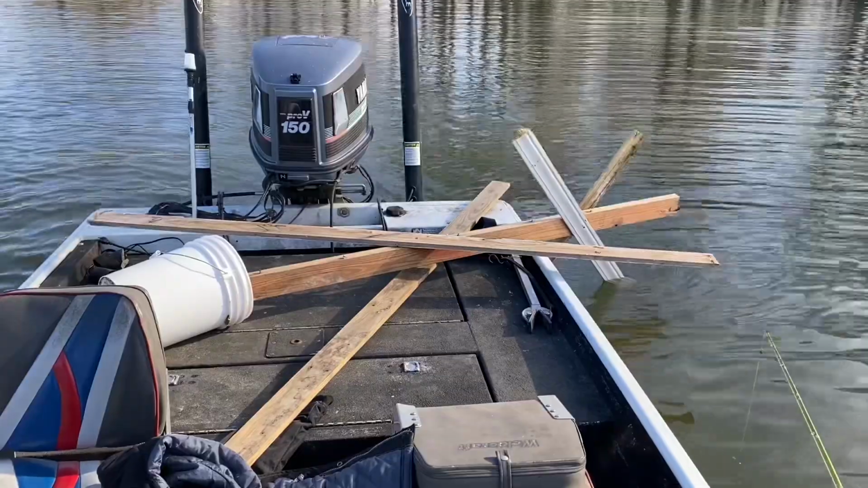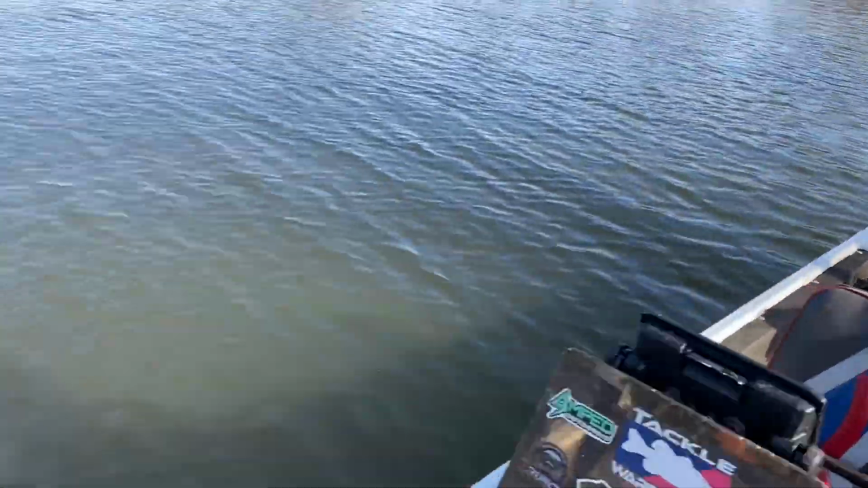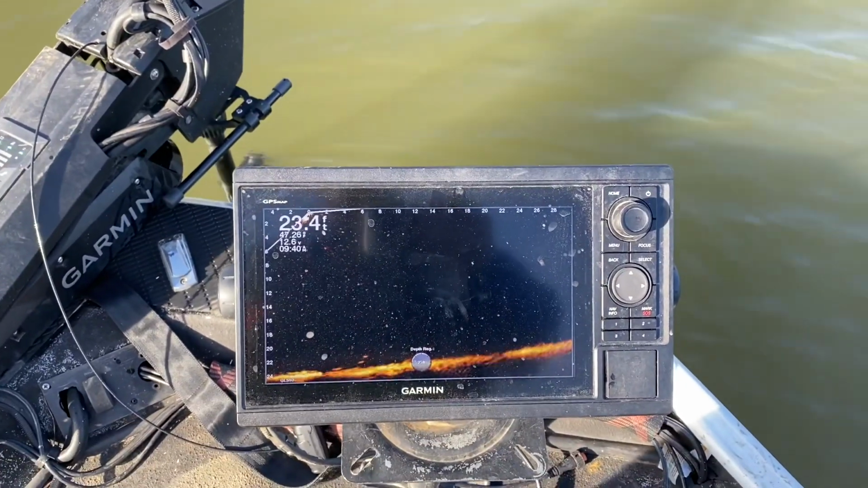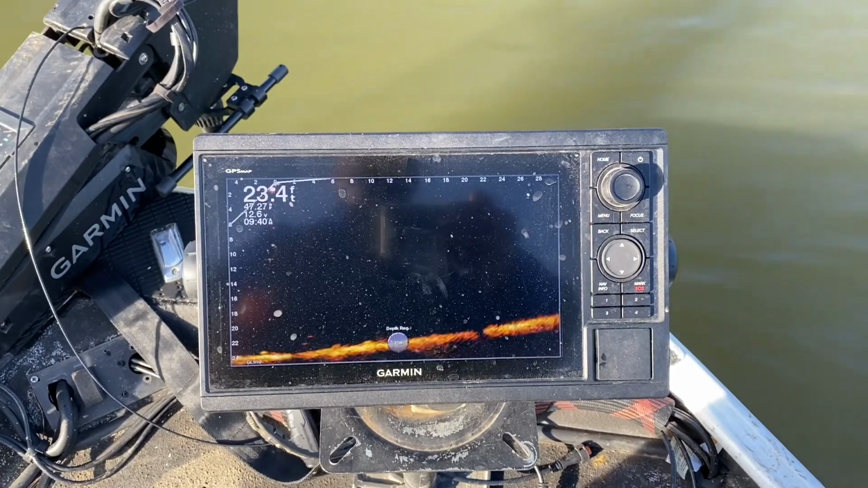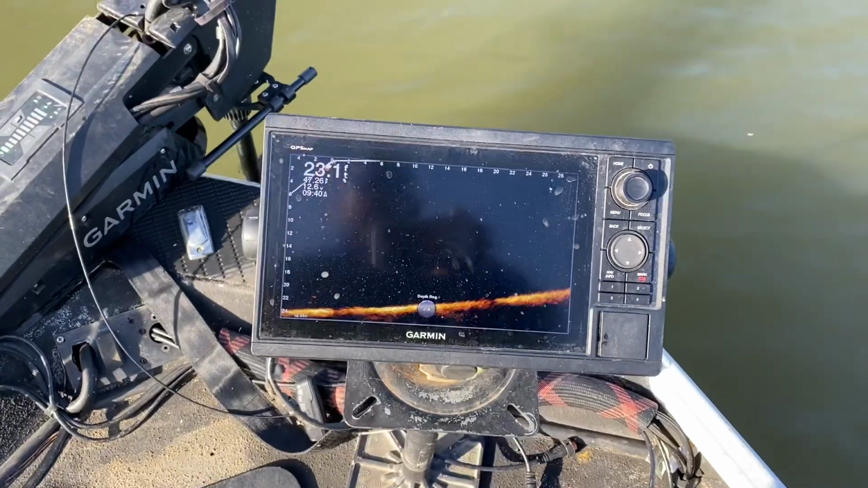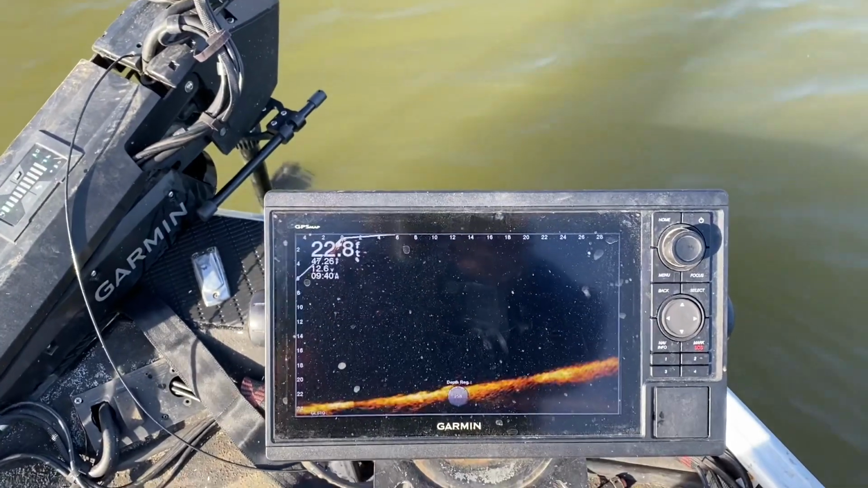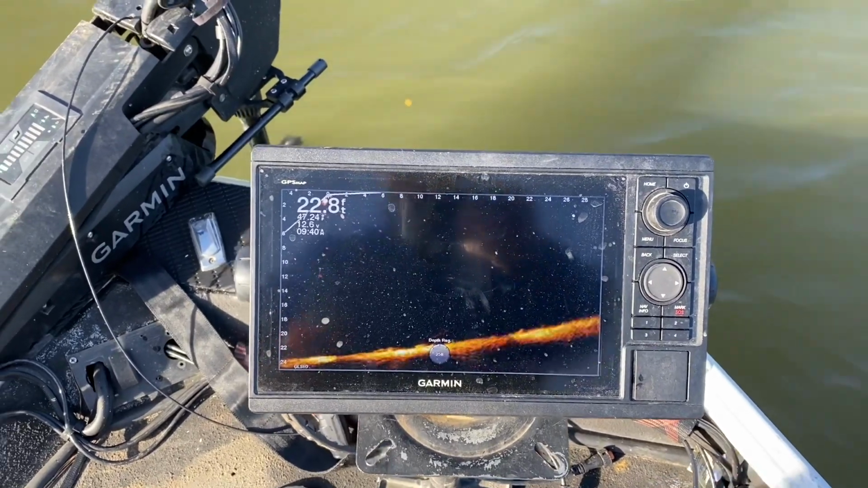All right, that's my little homemade crappie top. I made that out of a bunch of boards I had laid around. But for this, just for a second here, I'm going to record the screen like this. A little pipeline coming up. And the way you can tell a pipeline or anything metal under the water is it looks like a star, bright. It looks like a star. It's got real shiny returns, and it'll be just a circle hovering in the water.